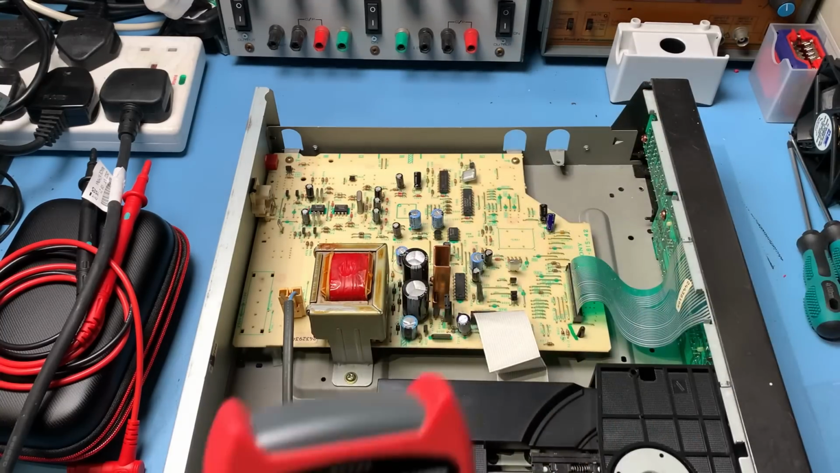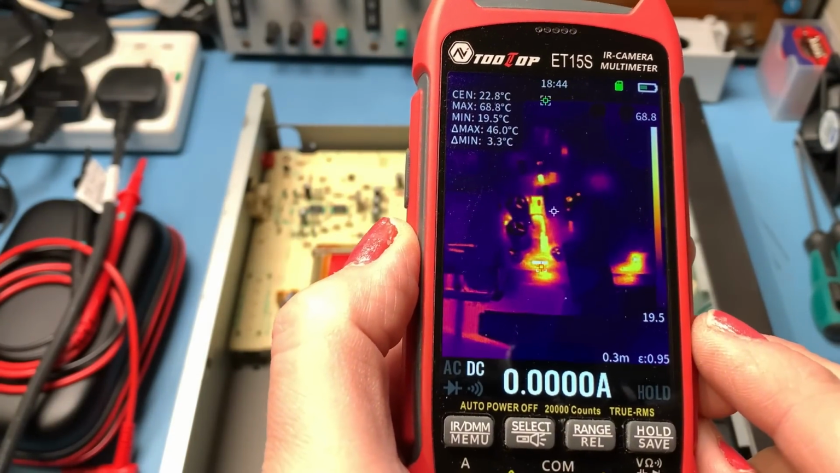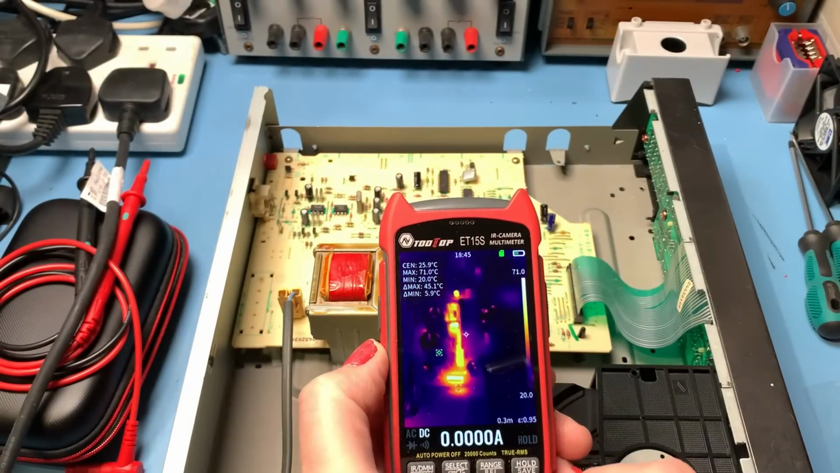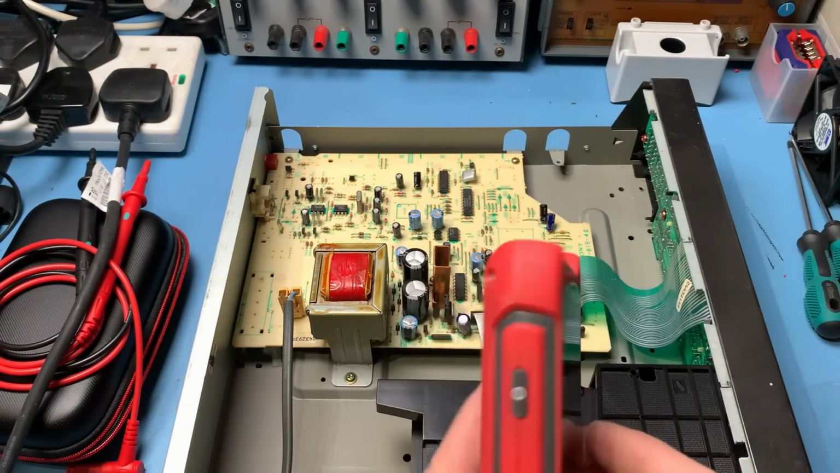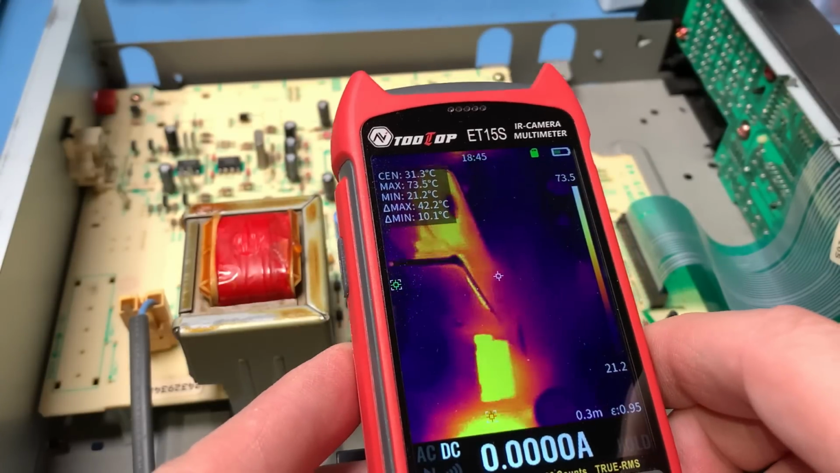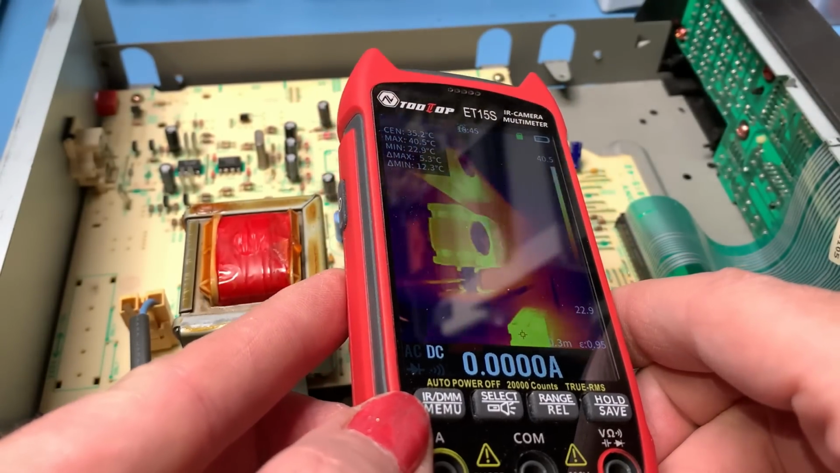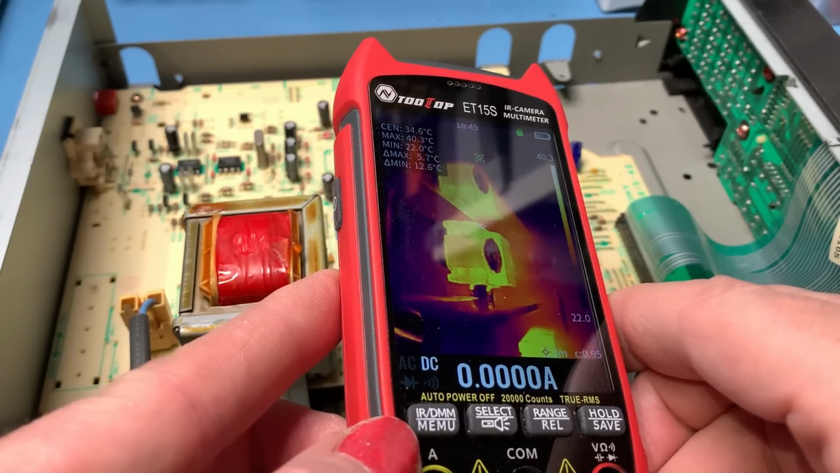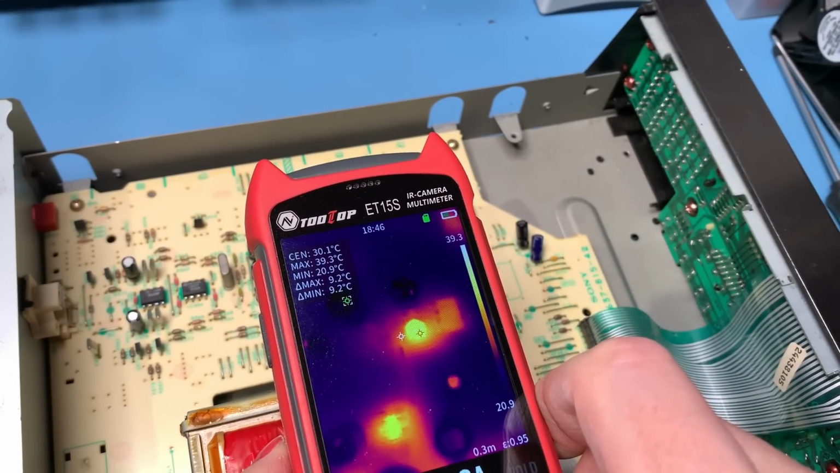So we've got an old CD player here which is powered up. Now if we have a look at the board there, you can see we're getting some good detail on there. Now you can see there we've got some heat there. So if we switch the macro lens in, this is where this comes into its own now. Now we can get in really close. Look, you can get right in on that voltage regulator. It's looking rather toasty there inside that heatsink. A couple of other components there that are looking a bit on the toasty side.